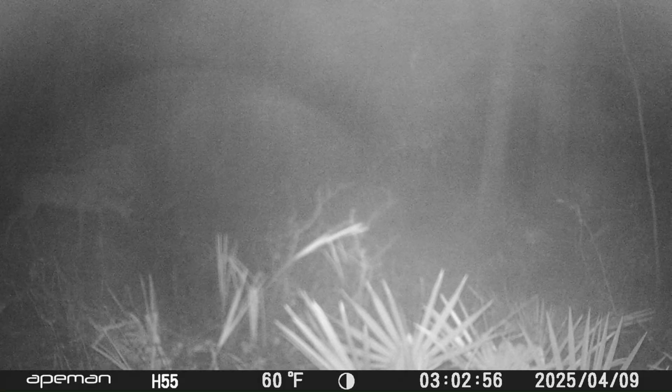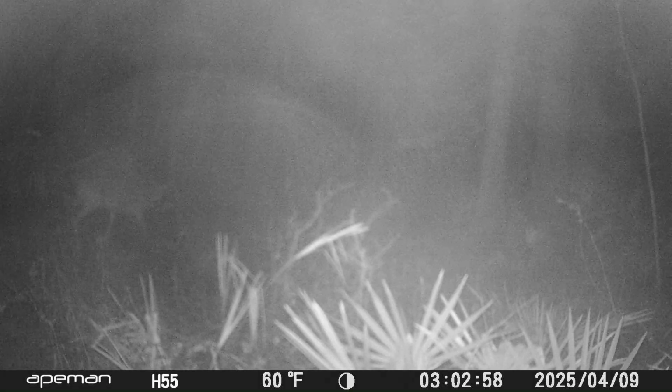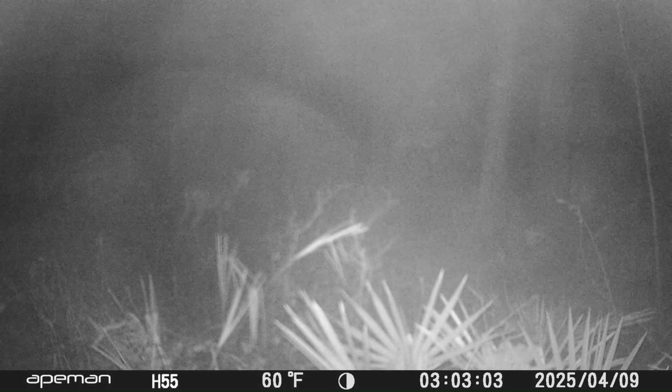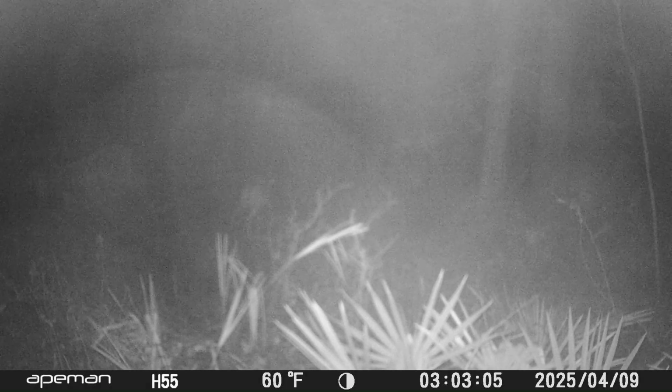And I don't know if that's that same deer. If it is, it's not limping. But that deer there's not limping. So it could be the same doe.